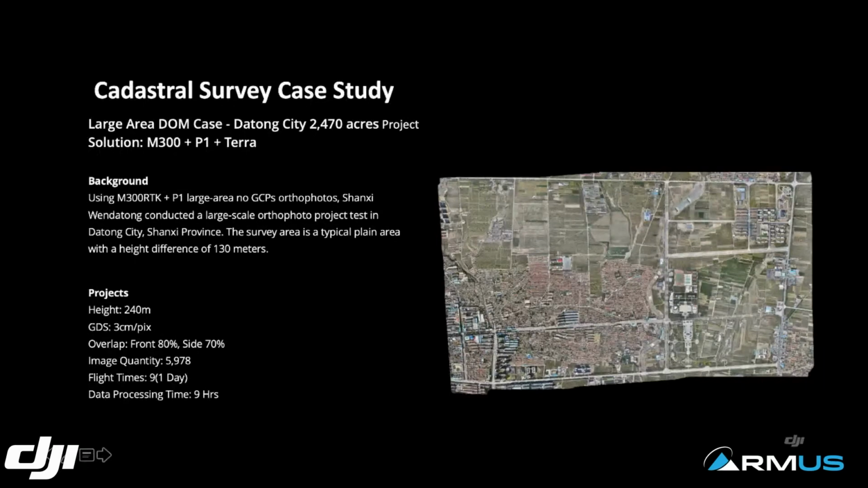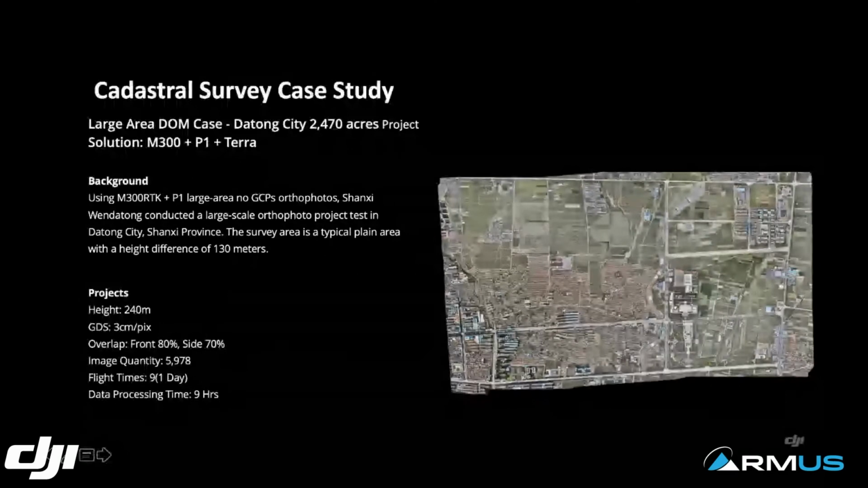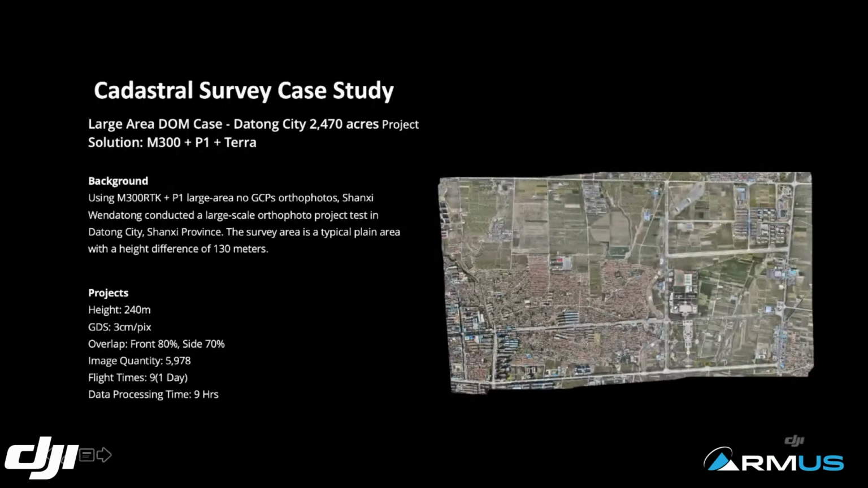For example, this is one example utilizing the P1 camera and an M300 platform drone to capture a site. This site is over 2,400 acres, and for this example, we can capture all the photos we need within 9 flights. That's within a day.